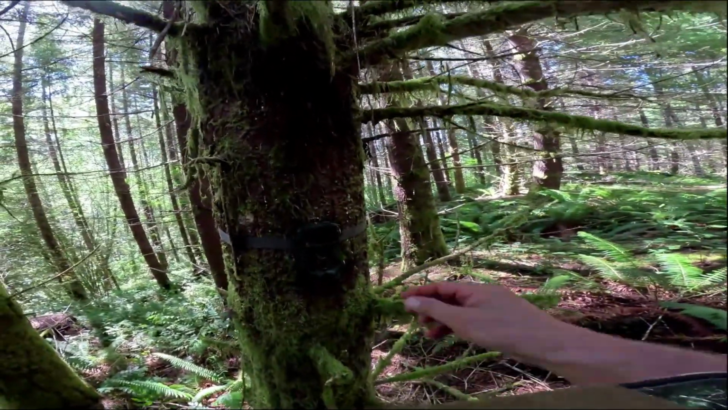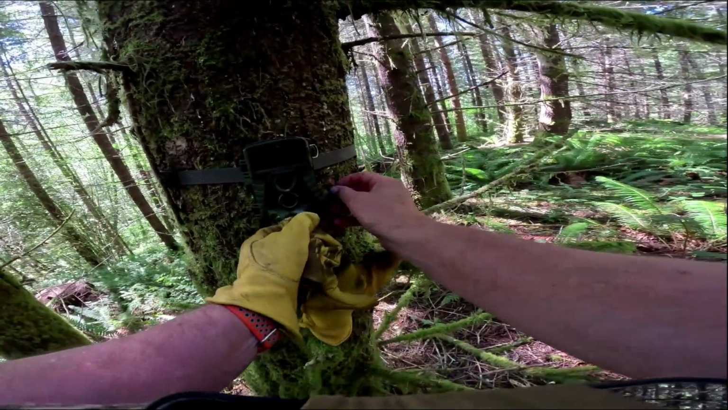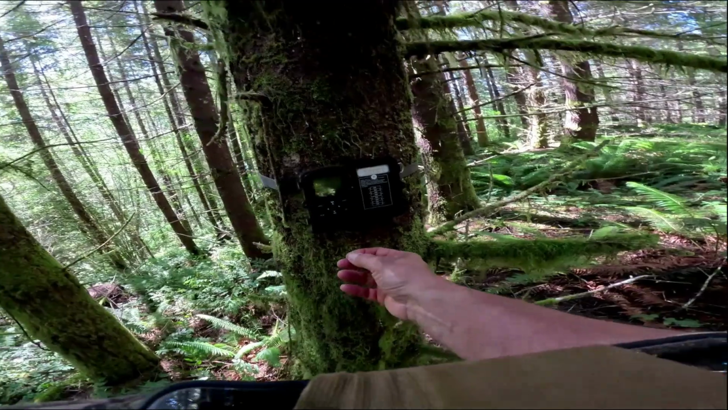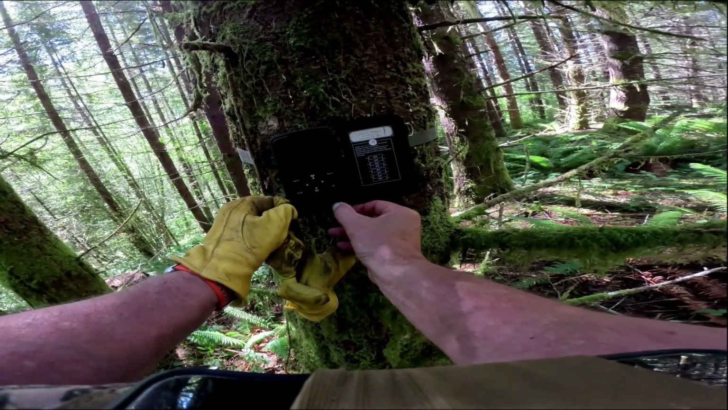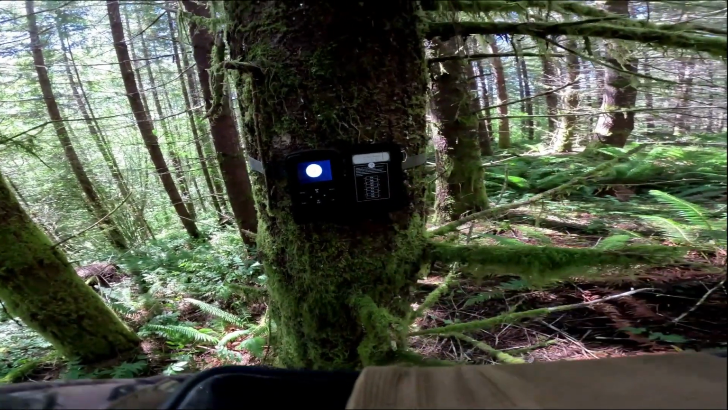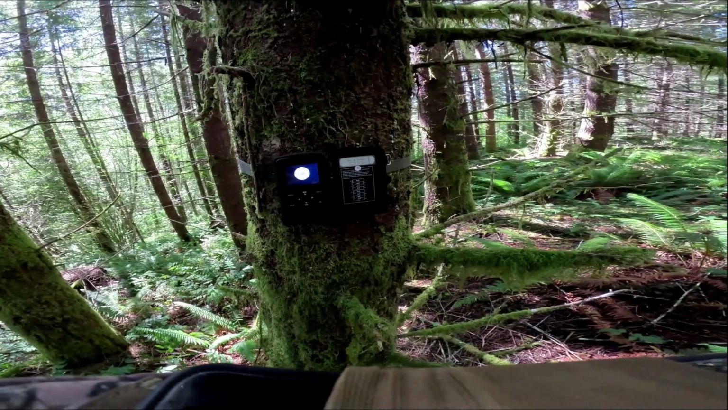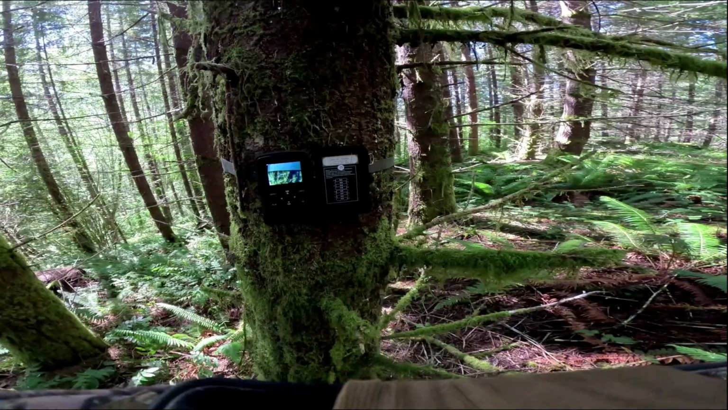A few spider webs. See how well the batteries did here. Okay, turn it off. Flip her back on again. We're looking for light. Oh yeah! So this one's still working. That's great because that's probably 6 months.